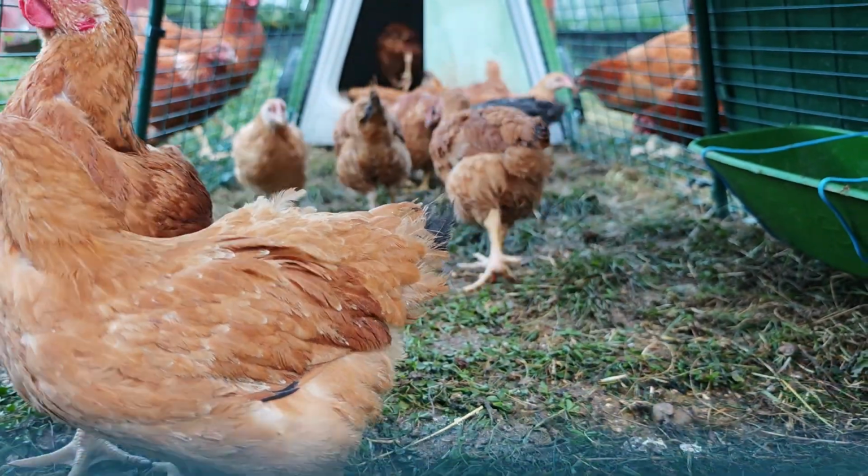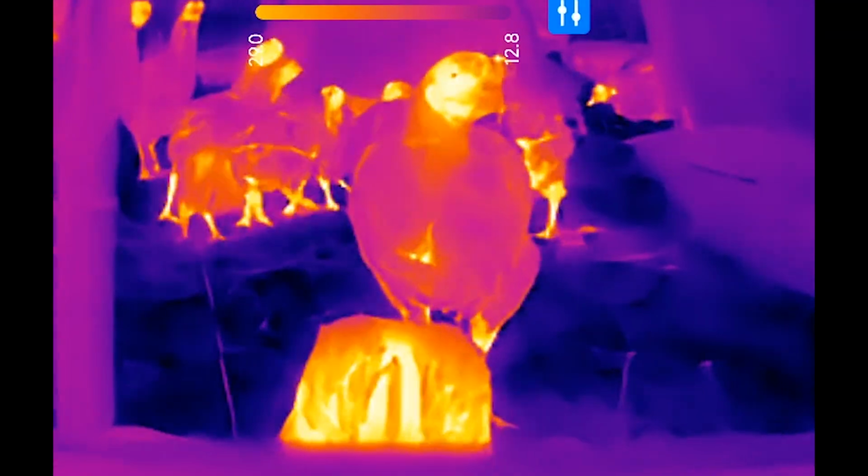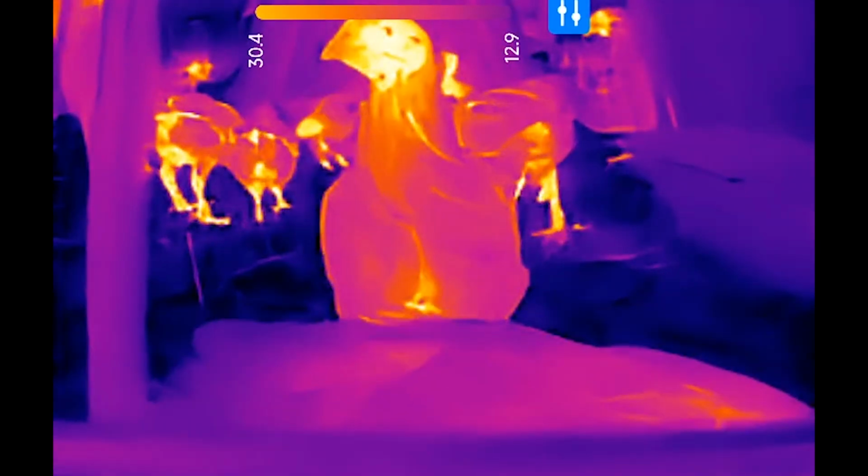More chicks. At this point, I think you've seen nearly every animal on my little farm.